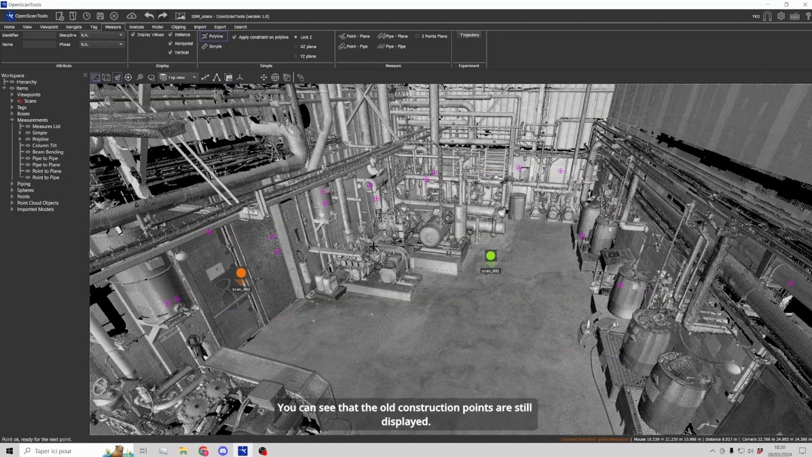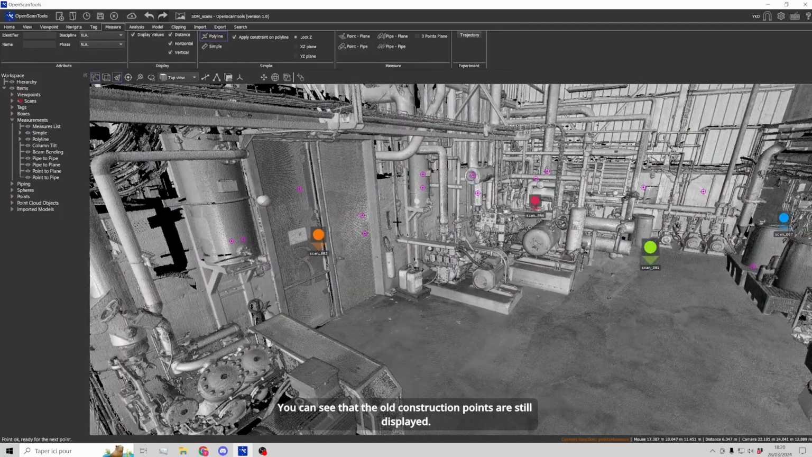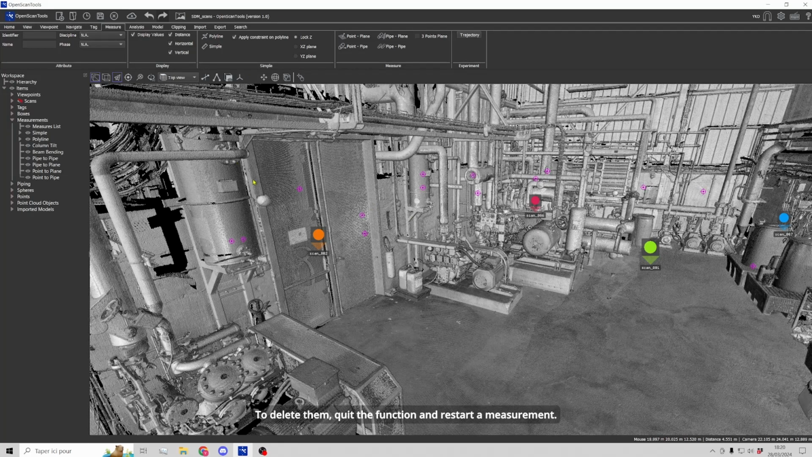You can see that the old construction points are still displayed. To delete them, quit the function and restart a measurement.